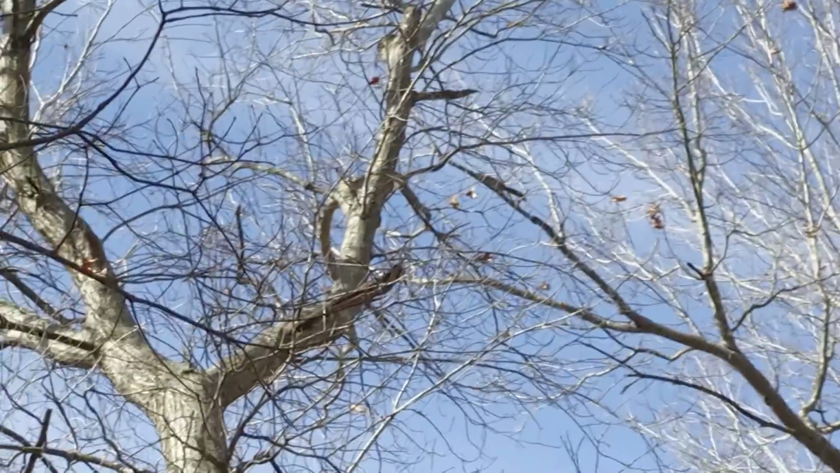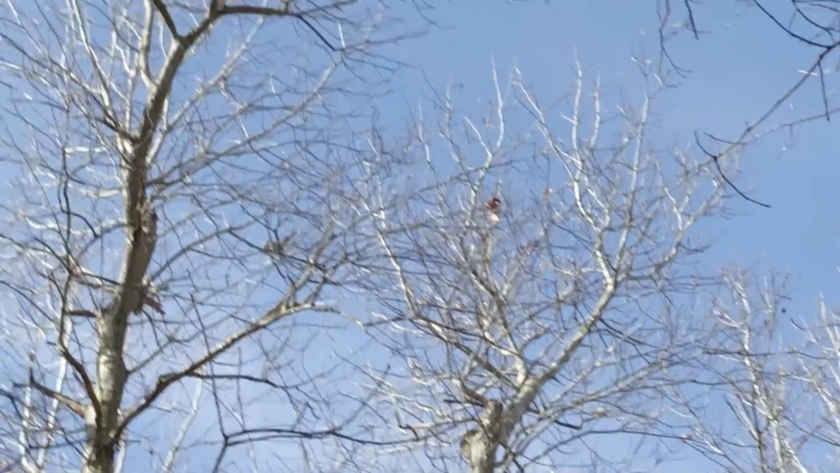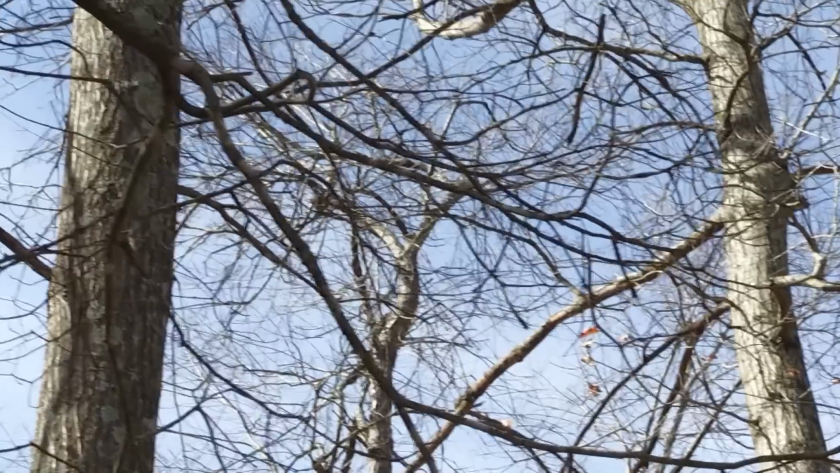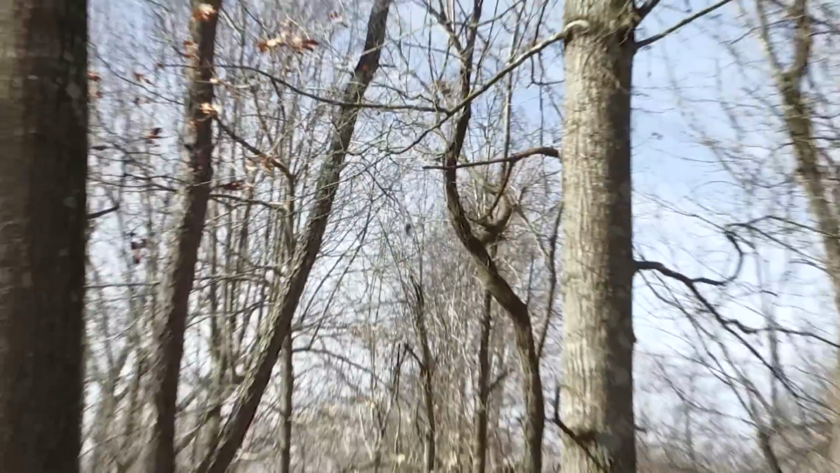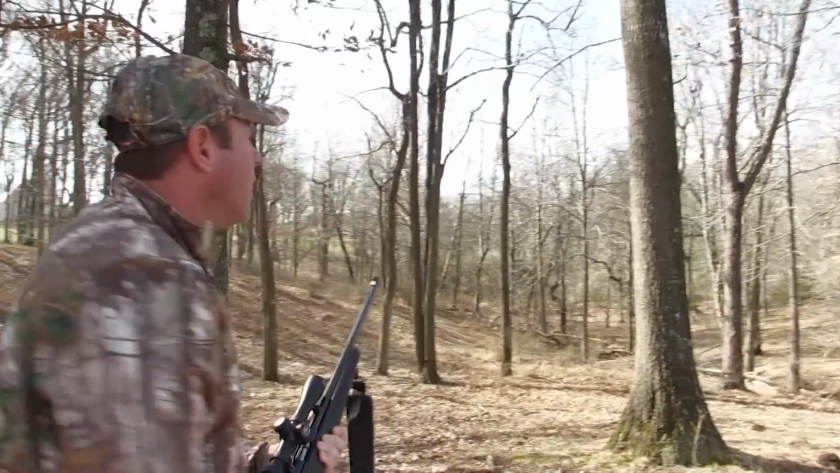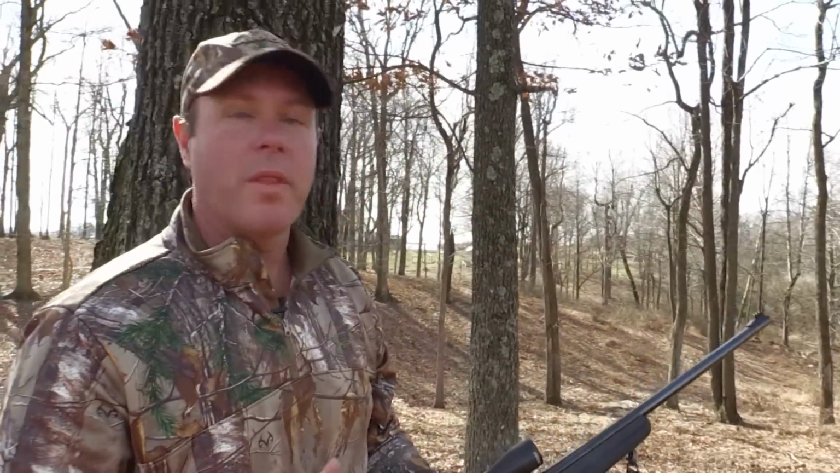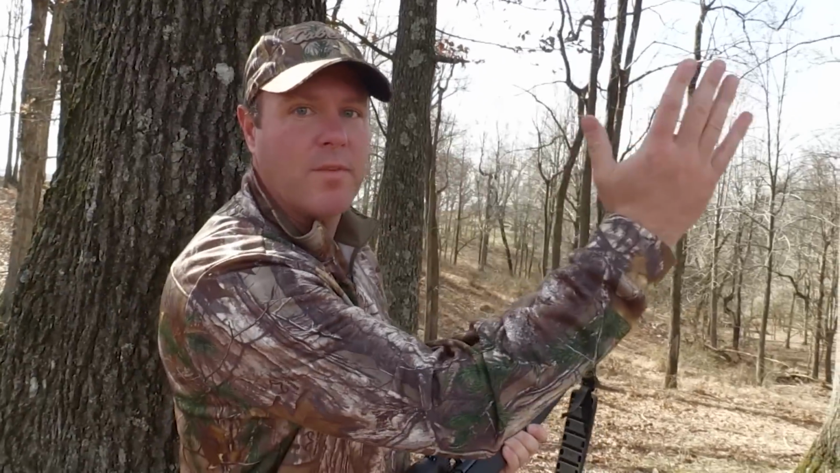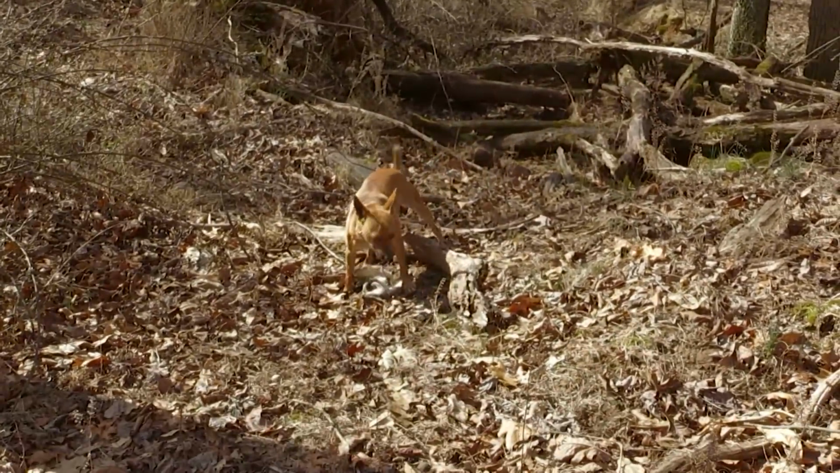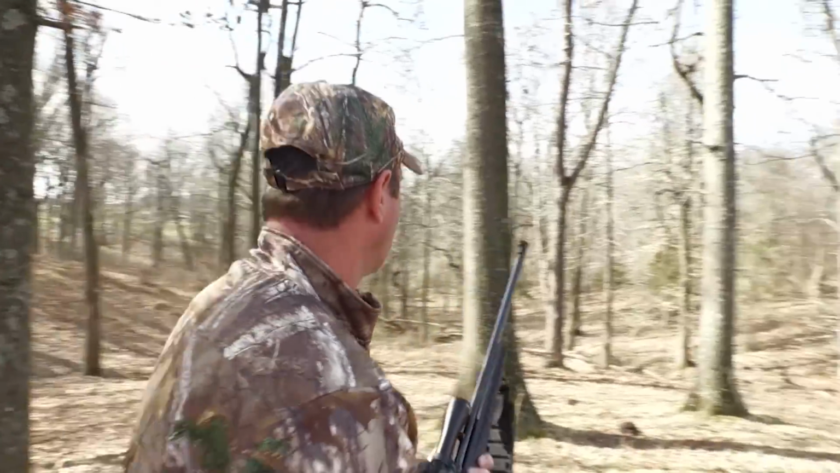Here he comes. He's in this tree above us now. Here we go, he stopped right there. There he goes. The dog just grabbed him. I tell you what, that squirrel was way up there and we got about a 15-mile-an-hour breeze. I had a rough time hitting that squirrel, but we got him and he's on the ground and the dog's got him right now. Let's go up here.